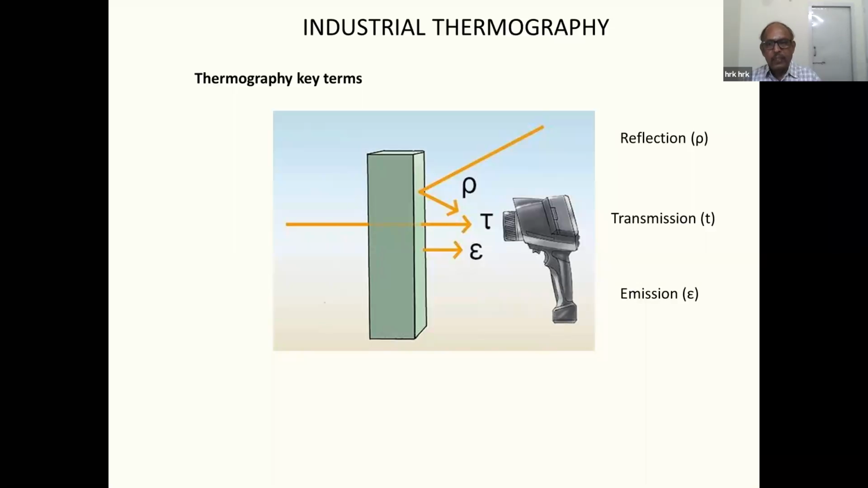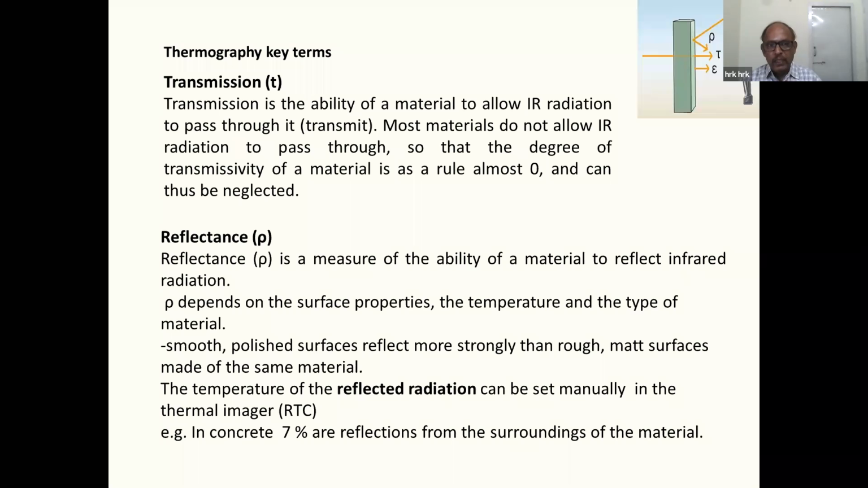Some of the infrared rays can pass through the object. Some of the rays will come from reflection from other objects. Most things do not transmit infrared rays; most things are blocking. So most of the other infrared rays will be either due to reflection or due to emissivity.